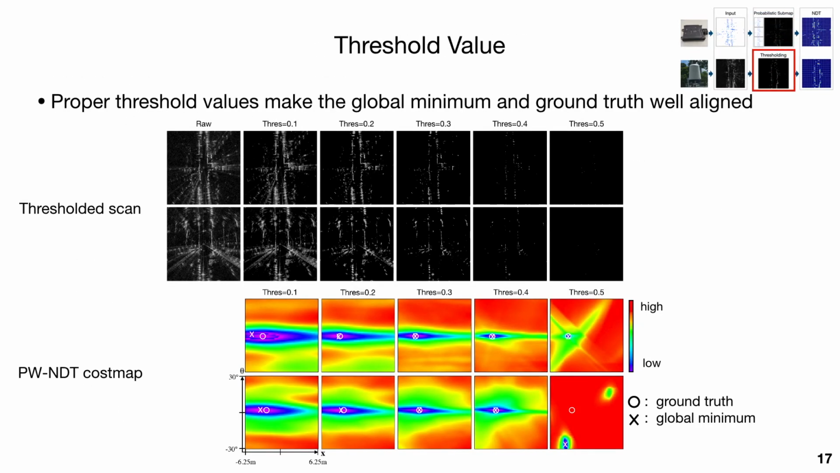Next, let's move to the parameters for scanning radar. The first one is thresholding. The top figure shows the raw radar scan and thresholded radar scan, and the bottom figure shows the PWNDT cost map with different threshold values.